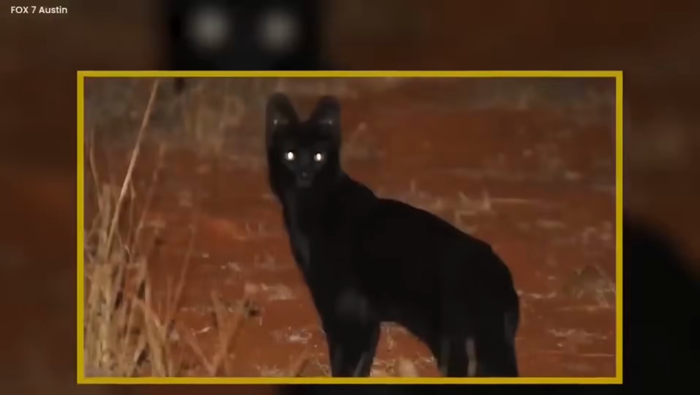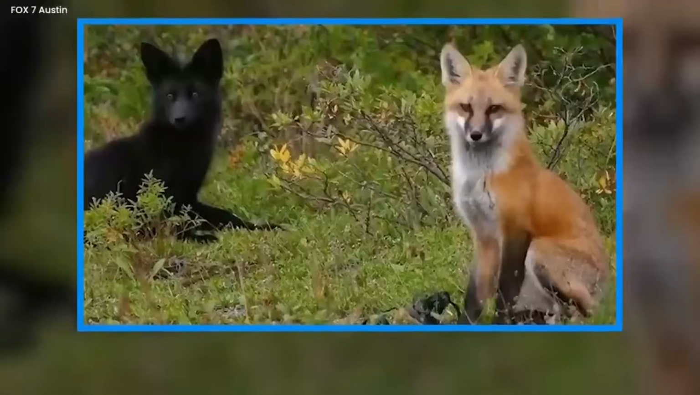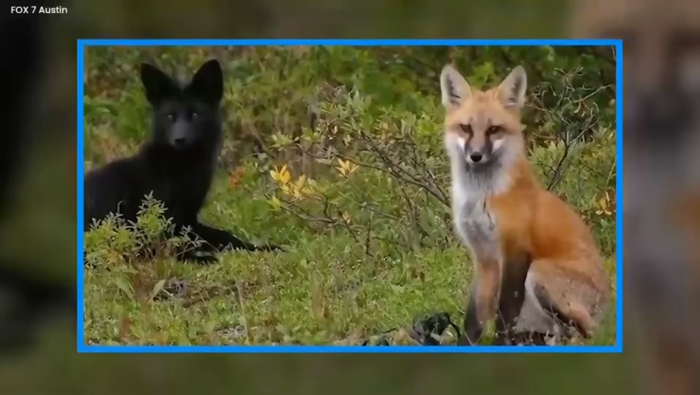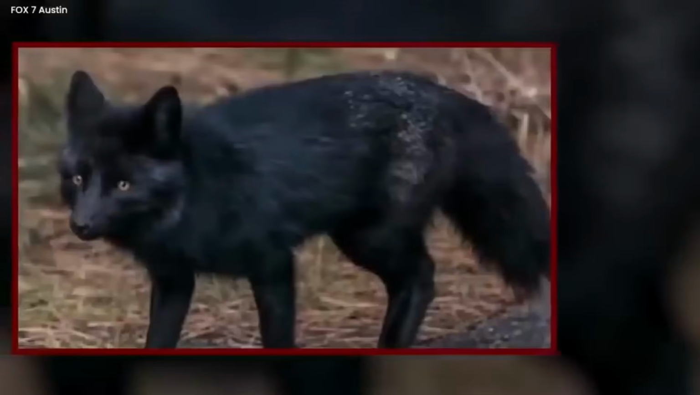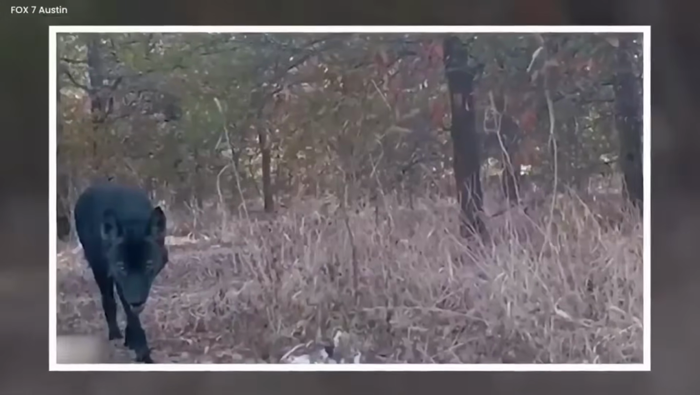These creatures, wrapped in the rare mystery of their black coats, are talked about in whispers among those who love nature. They are like a puzzle that science has yet to fully solve. The black coyote's presence in Austin felt like a message from the wild, a reminder of the endless mysteries hidden in the untouched wilderness. As the news spread across the city, questions filled the air.